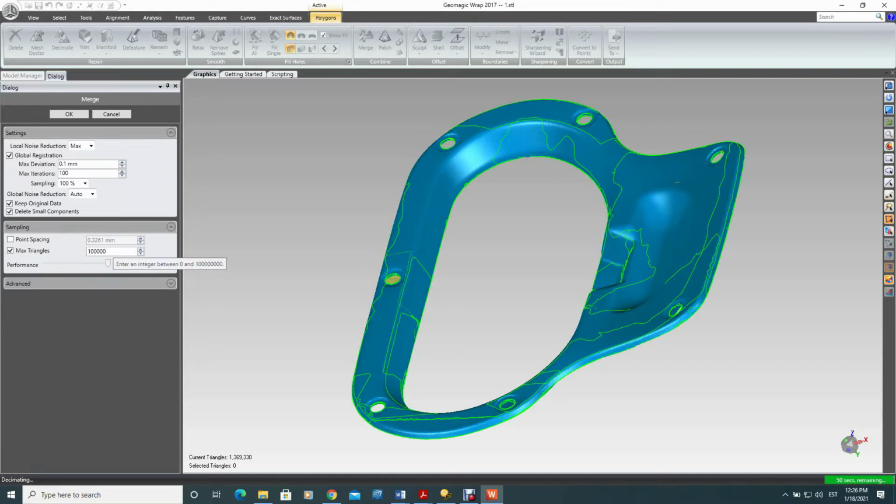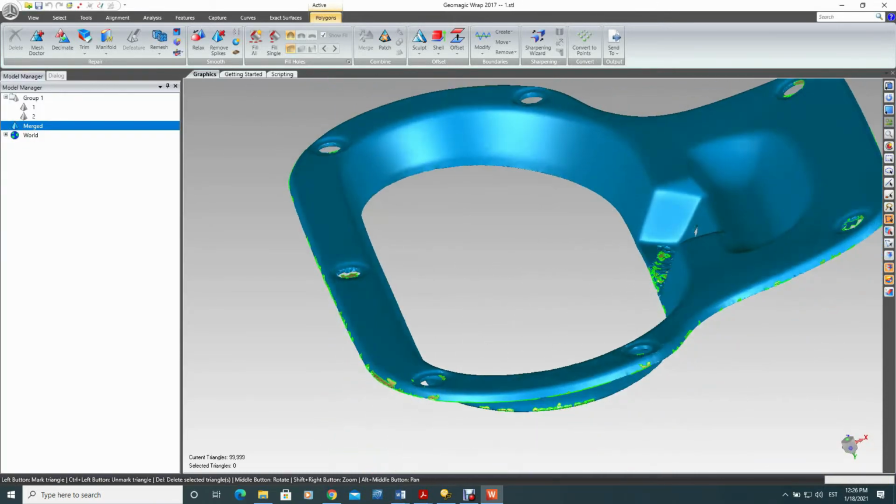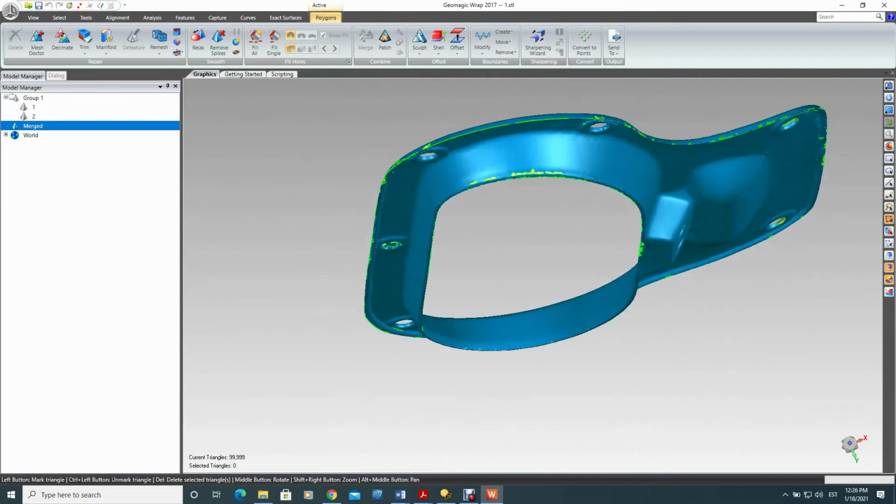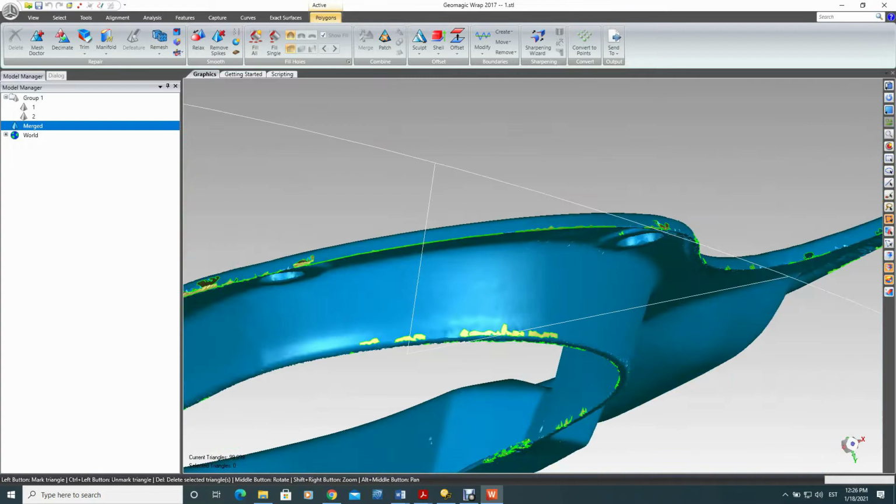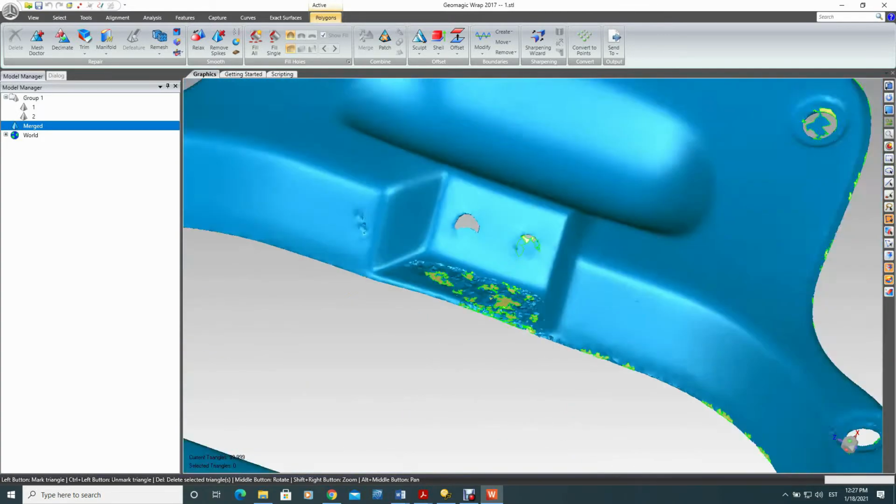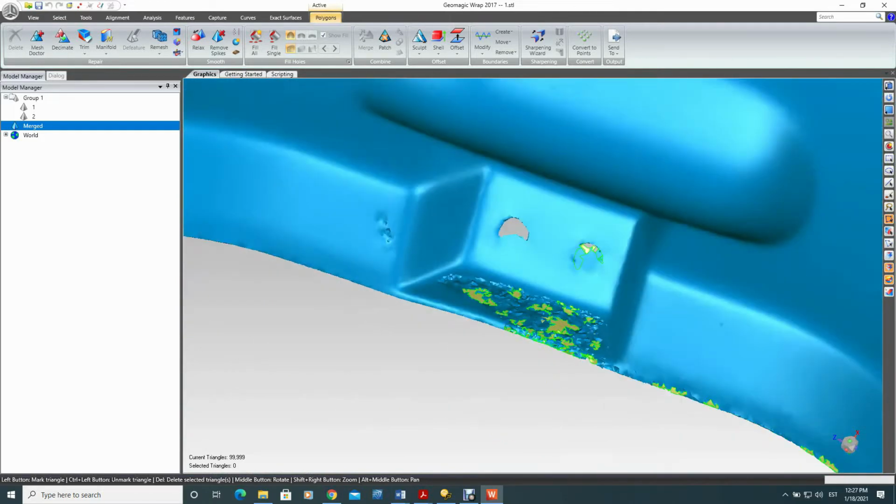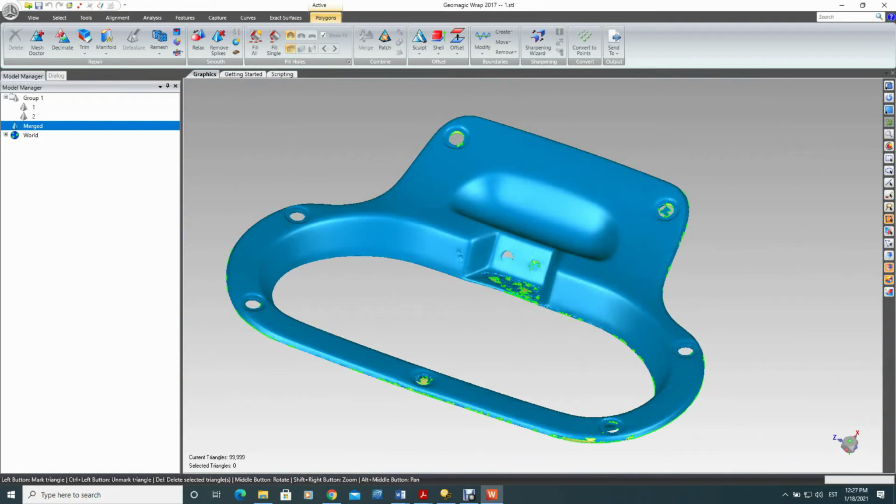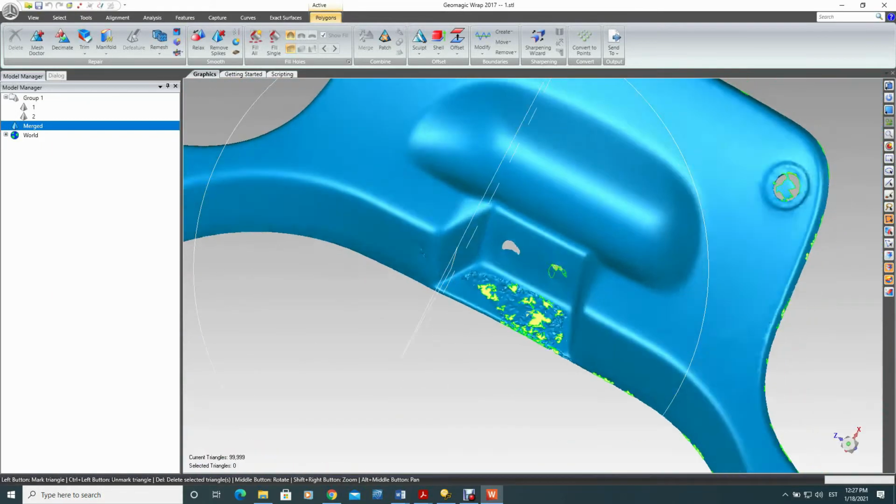Another thing we would need to do, actually it is already doing it. It is already decimating with the merge command. It is also cutting down the number of triangles. Right now our mesh consists of roughly 1.4 million individual mesh pieces or triangles, and we are now telling it to cut it down to 100,000.